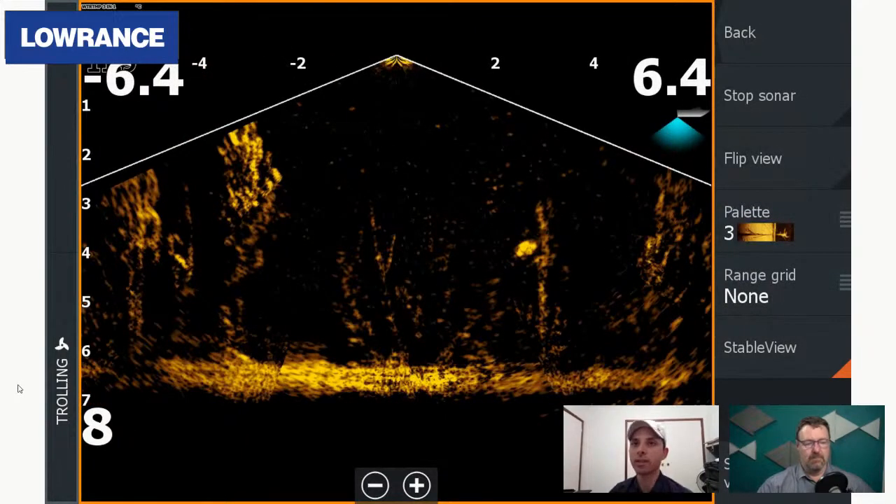So this is the down view, the down view of a nice big fish sitting out slightly from the center of the beam. Again, it does appear a little bit blobby, but again, it's just not sitting perfectly within that beam. And it also depends on the type of structure. So this structure is not very clean.